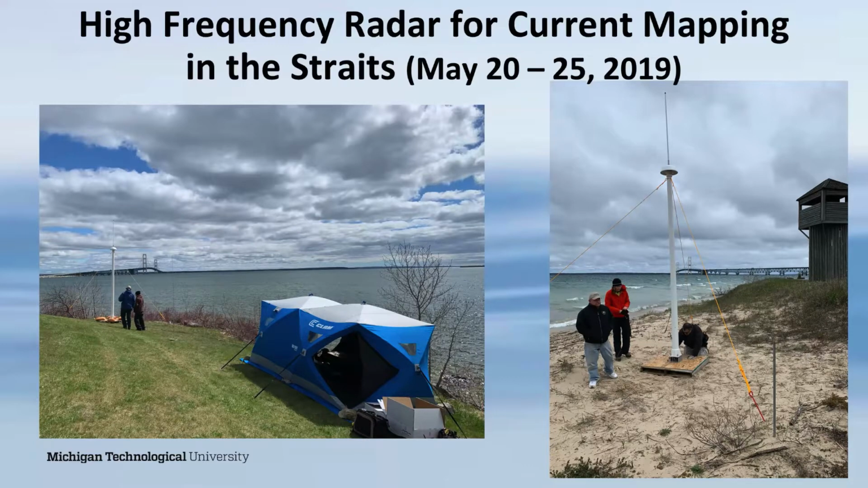HF radar is a bit of a bad name. It is not operating in the radar frequency band of the electromagnetic spectrum. It's operating in the FM radio band at 41 megahertz roughly, and very low power systems. This is a 40-watt system, one station on each side of the straits.